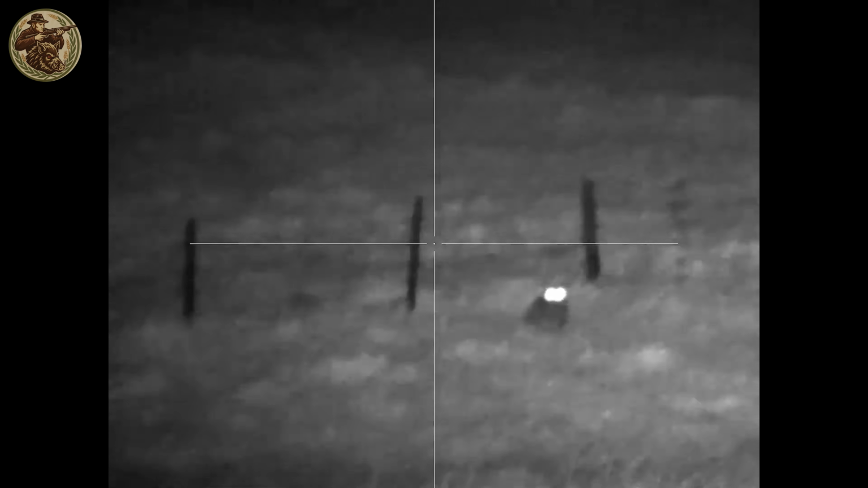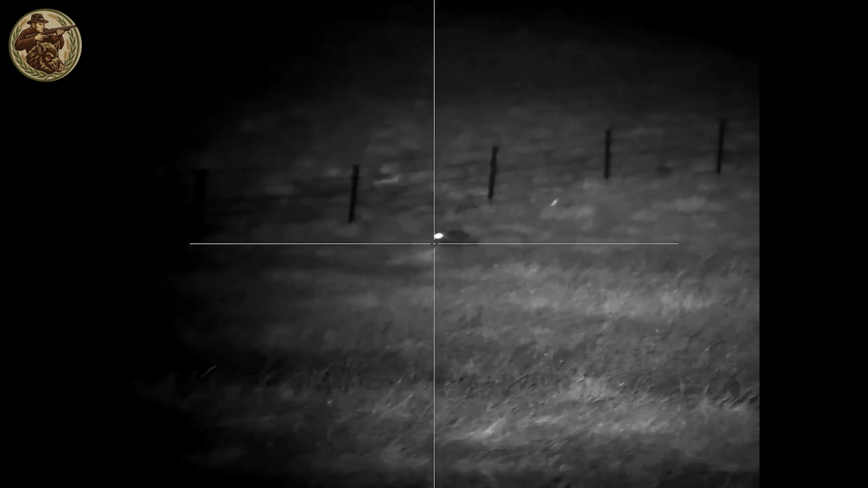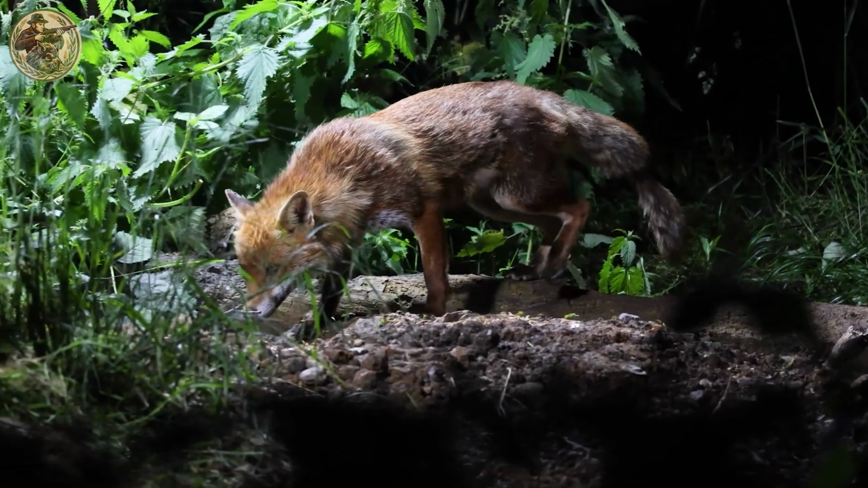Using firearms to control fox populations in Australia remains a vital strategy for protecting communities and maintaining ecological balance.